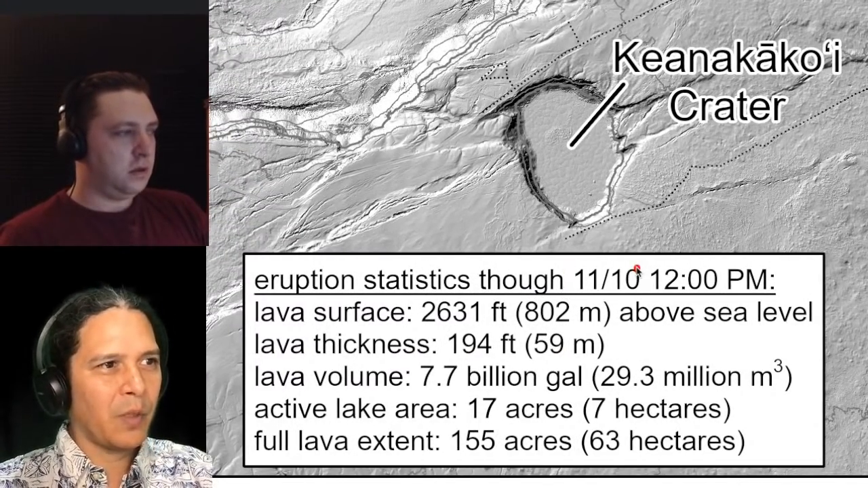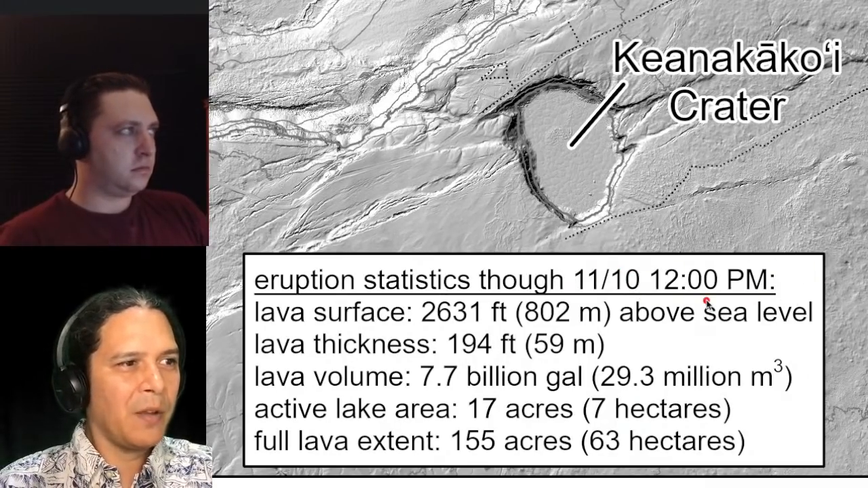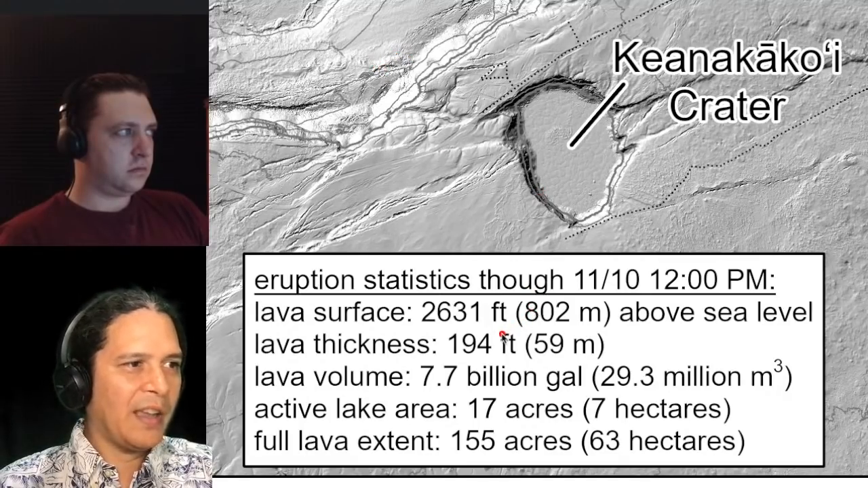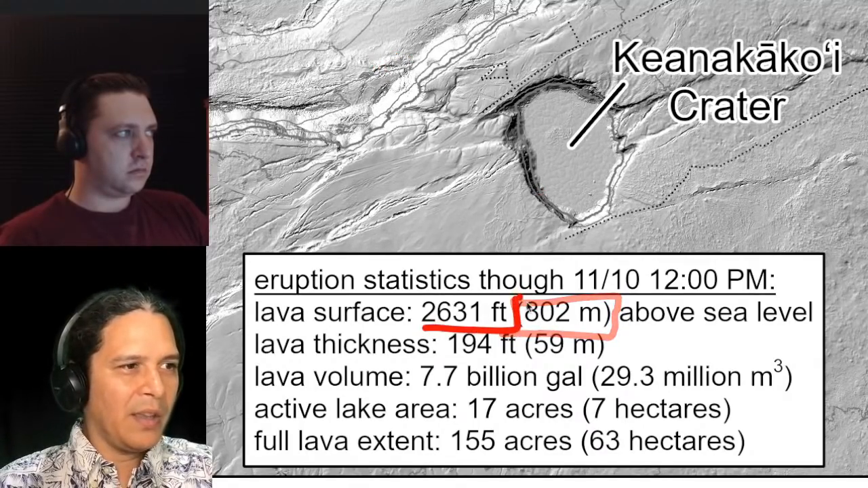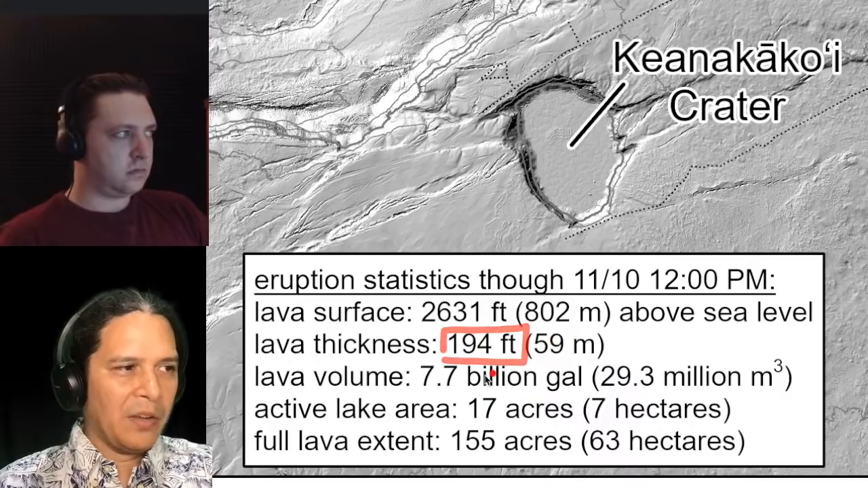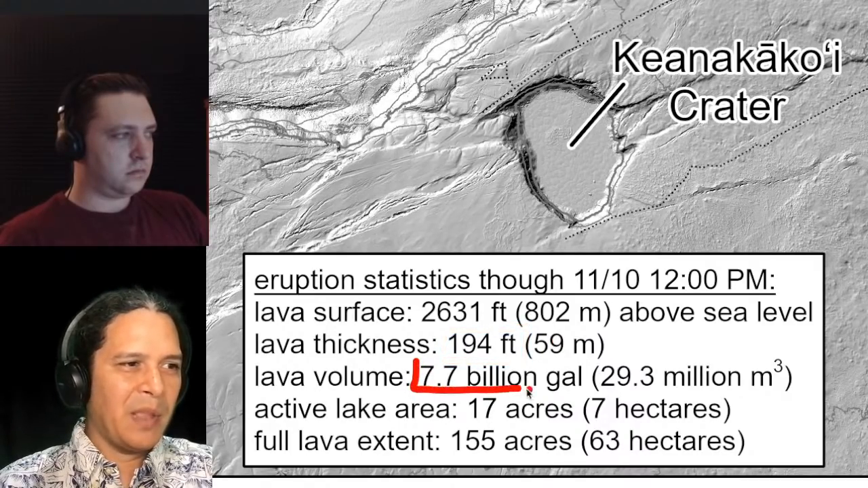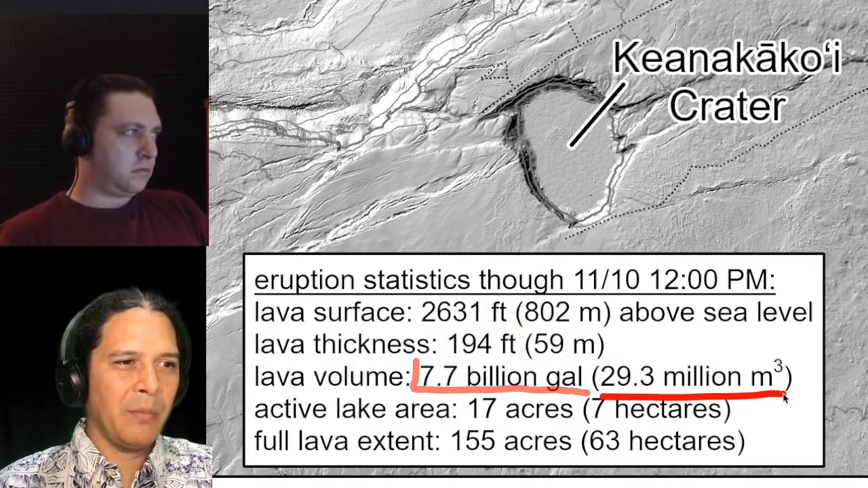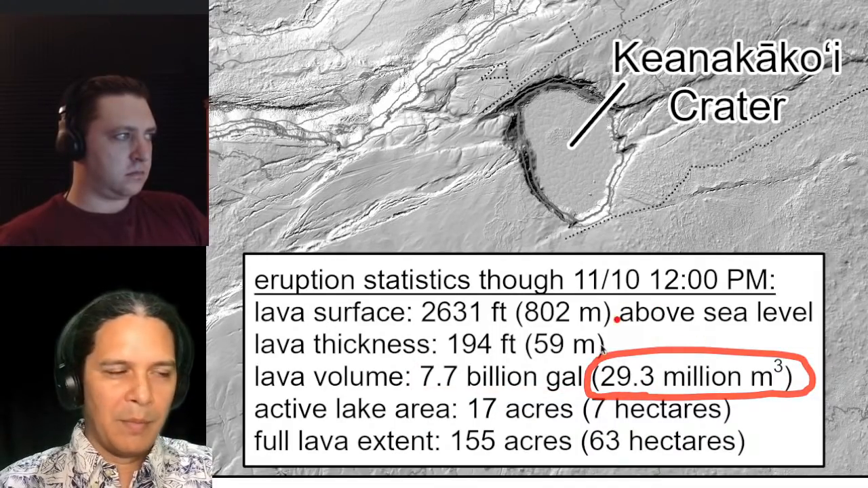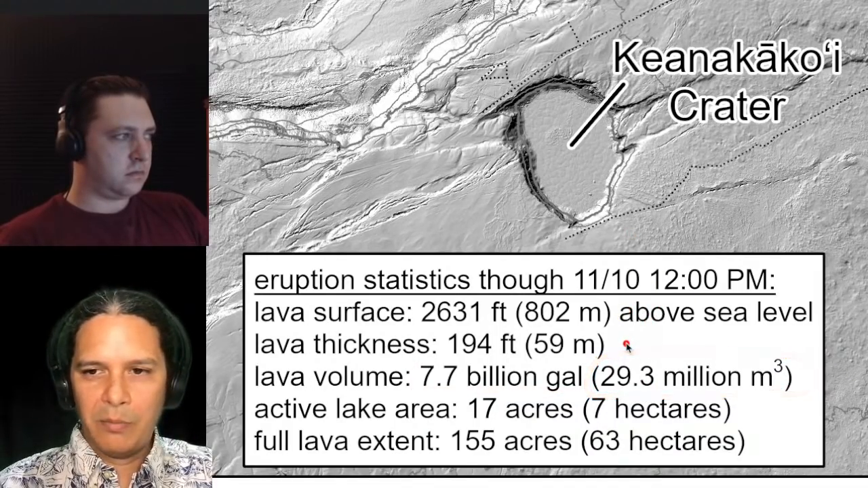So besides the actual map, we have statistics released through the 10th at 12 p.m. here. And at this point in time, by this mapping group, you see 802 meters above sea level, which corresponds to 2631 feet. Coming up 59 meters, or 194 feet, almost 200 feet there, almost 60 meters. And coming up to 7.7 billion gallons, or 29.3 million cubic meters. 29.3 being our latest number from the mapping team, which is releasing these data most often.